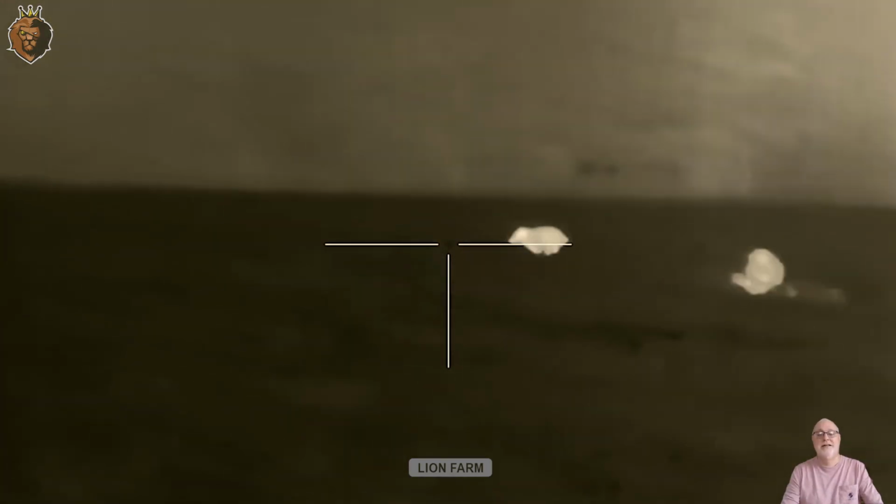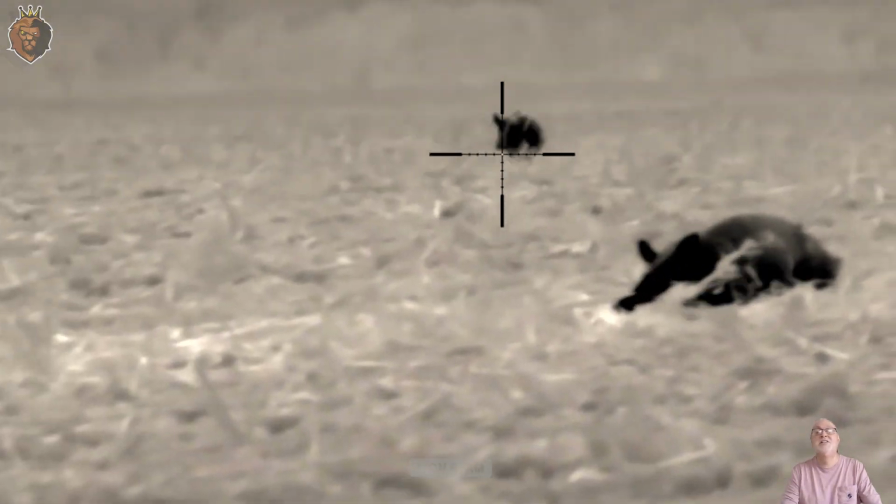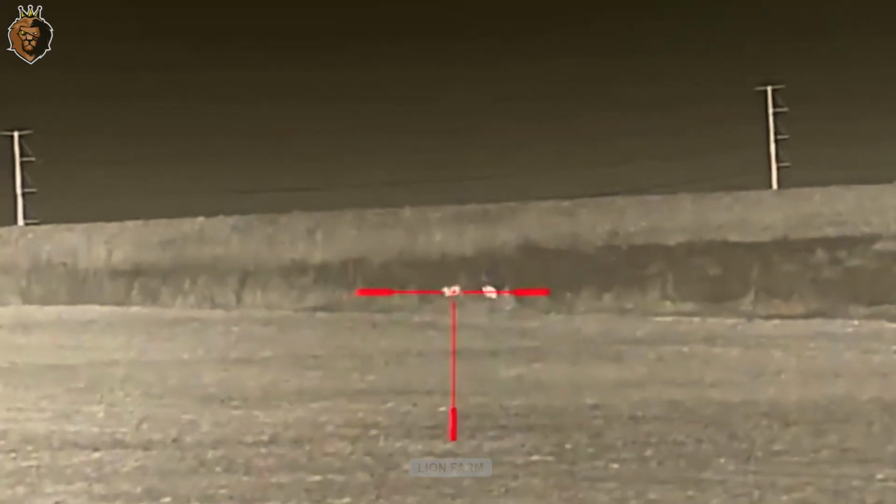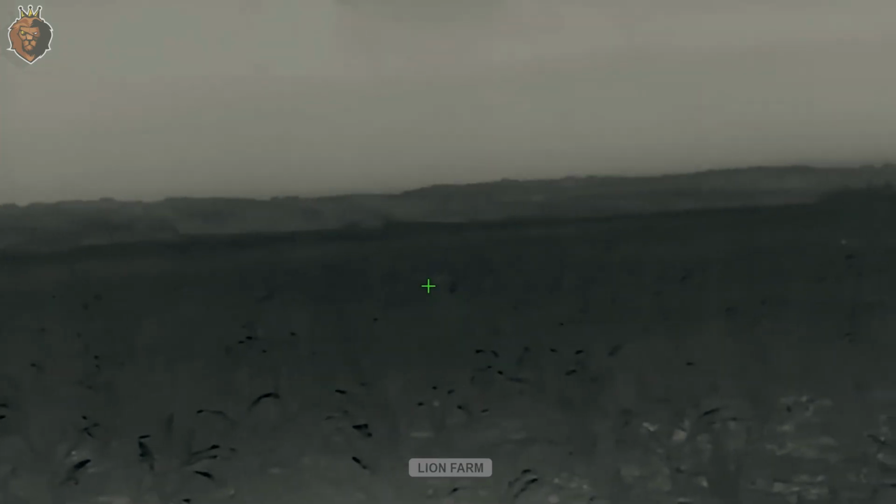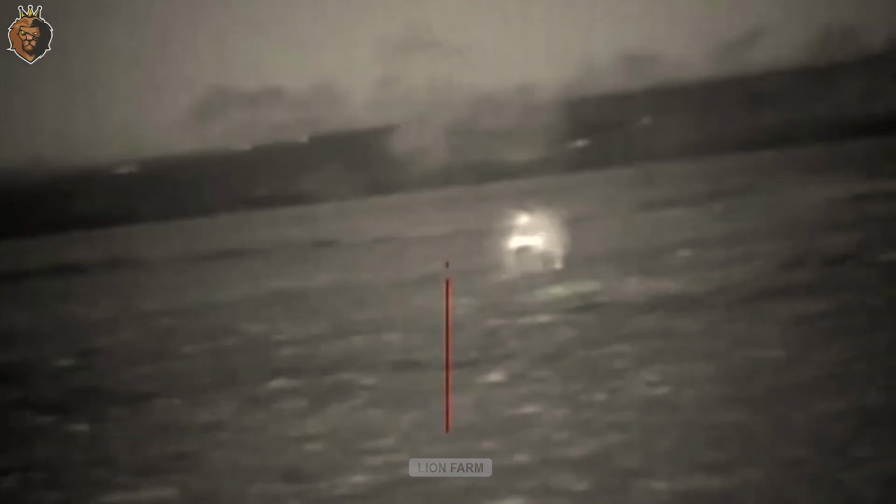The night hunt continues. Ronald spots a few more boars through his thermal scope. He selects the largest in the group. Another accurate shot. Another downed boar. His focus and skill after so many hours are truly admirable.